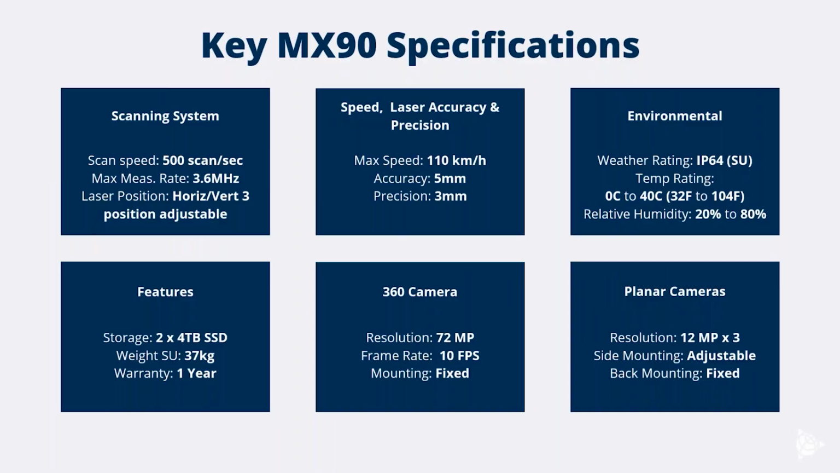the maximum measure rate on the MX90, we can collect up to 3.6 million points per second with this system. So that's a staggering amount of data. Most customers, and when we are showing these products to customers, we typically scale that back, but you do have the flexibility to run it that high, which enables you to travel at higher speeds and not be concerned with data density. So 3.6 million points per second.